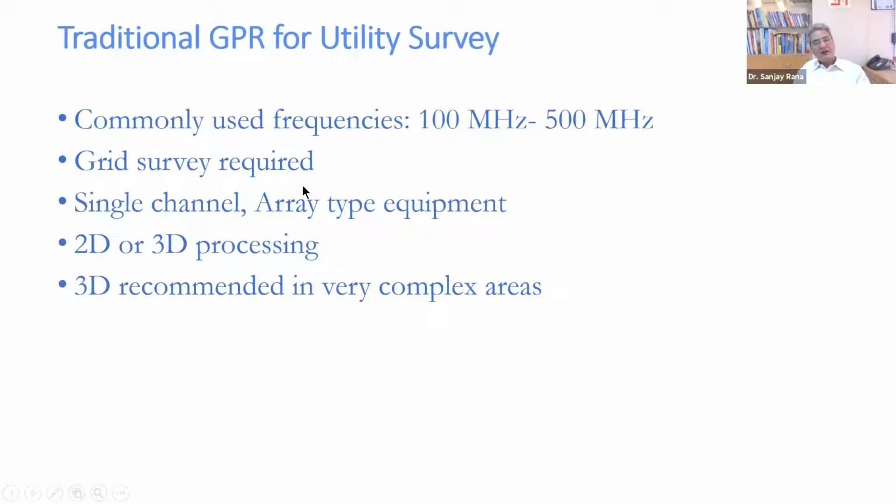Grid survey is required because utilities can be going in any direction, right? They can be going parallel to the road and perpendicular to the road. And we know that we detect the utility when we go across it. So grid survey is generally required. Mostly you use either single channel equipment, or these days you have array type equipment, which is pretty big, an array of antennas, and you can use that. You can do 2D processing or 3D processing, depending on whether it is single channel or array type equipment. Even in single channel, if you do good dense data acquisition, you can do 3D processing.